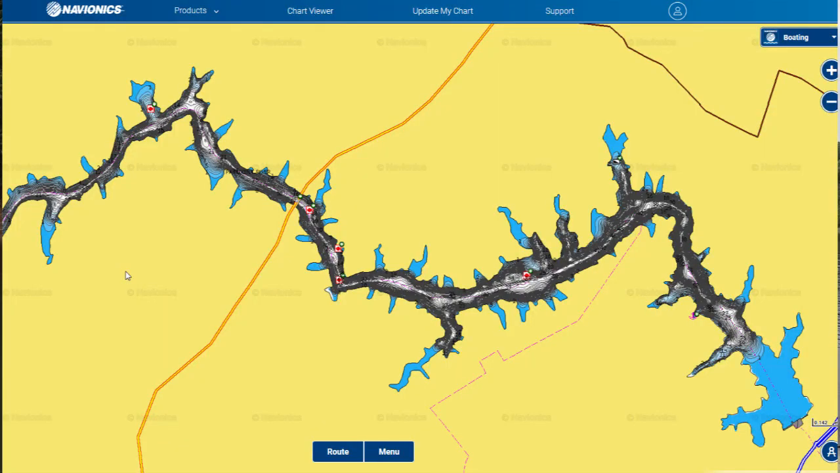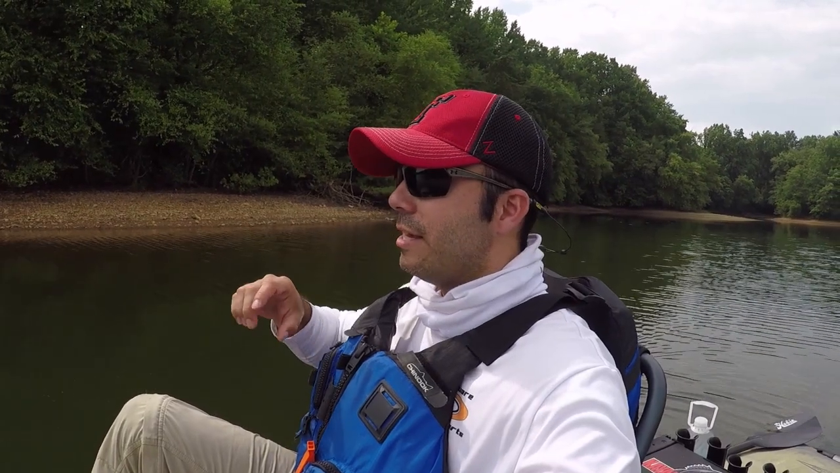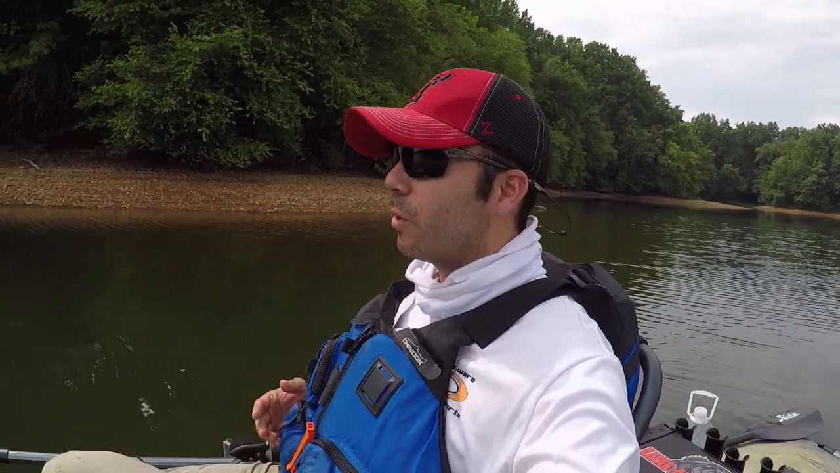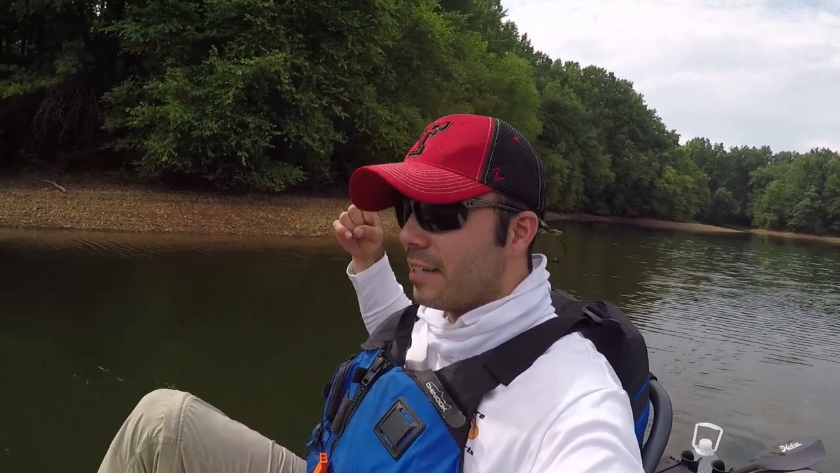And your maps are going to be one of the most important things there is, because you can dial in the depth and be able to find those areas where maybe deep water comes in close contact with the shore. Those are going to be high percentage areas where you can catch fish. I've done that in lakes in Texas. I've done that in lakes in Maryland.